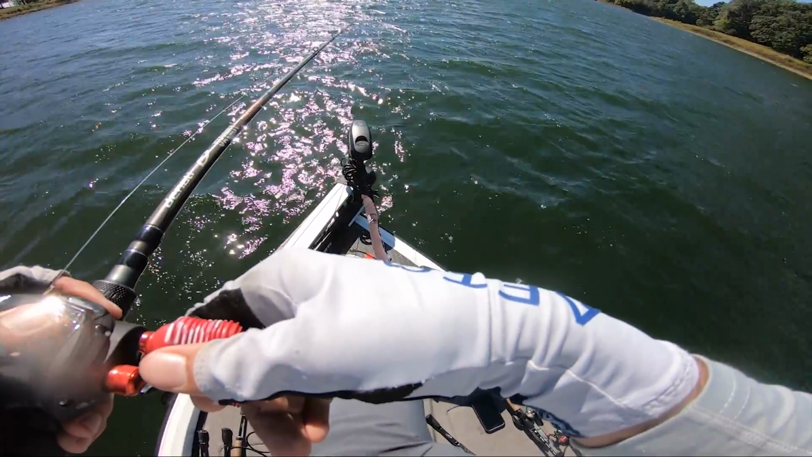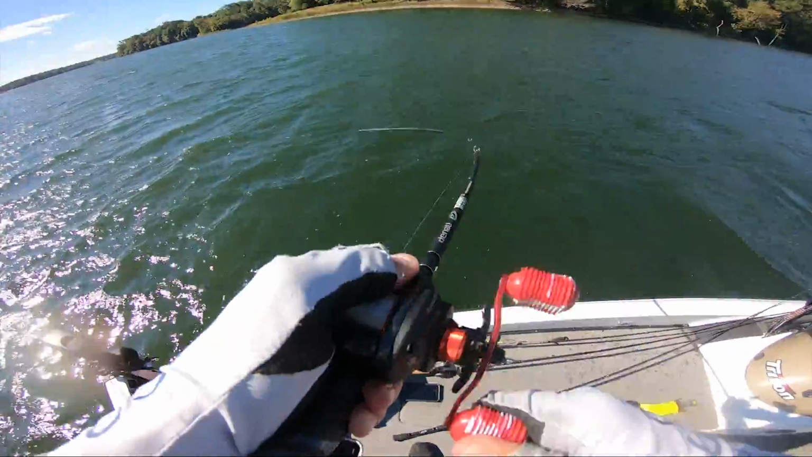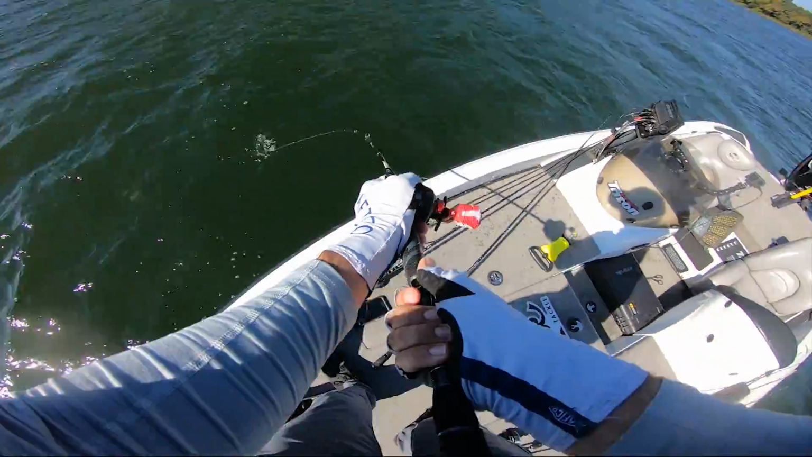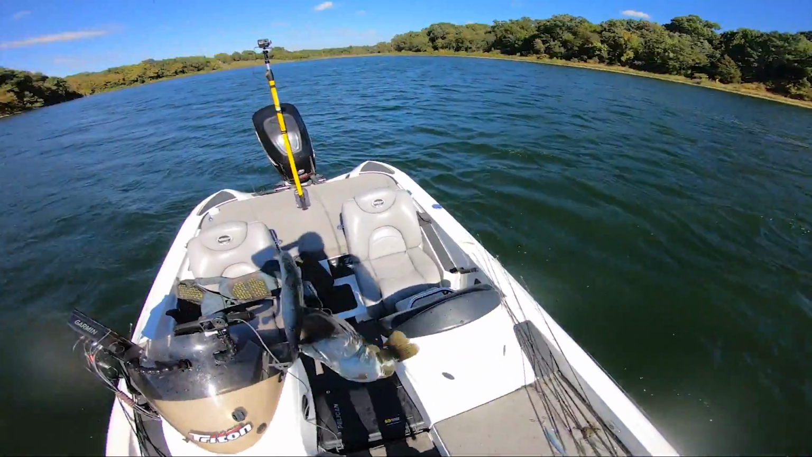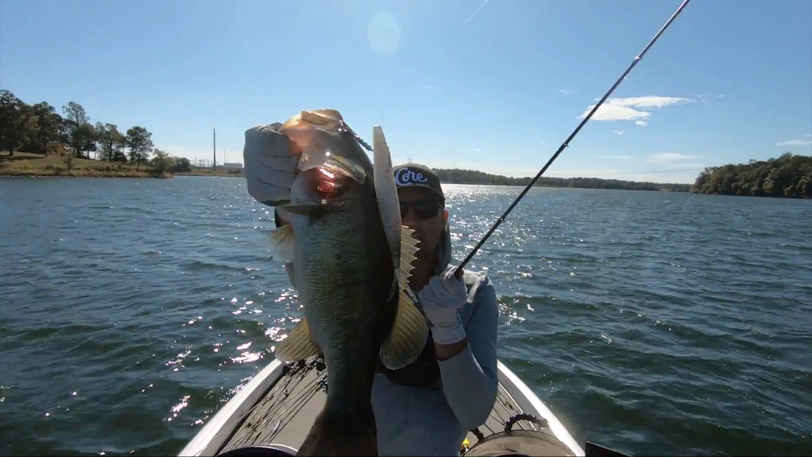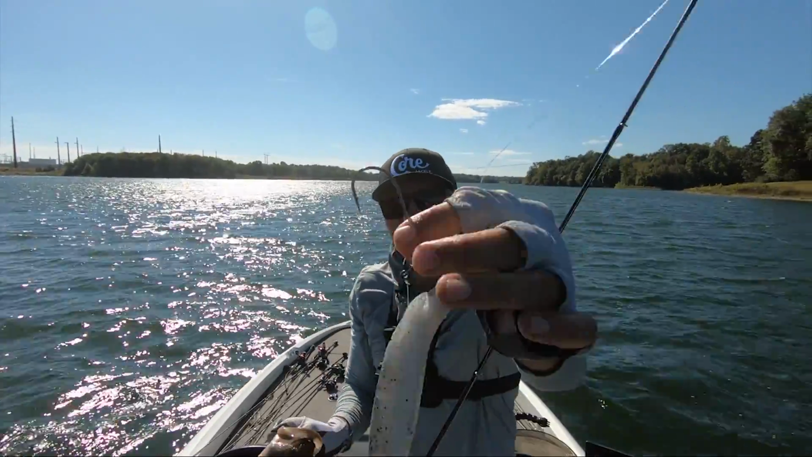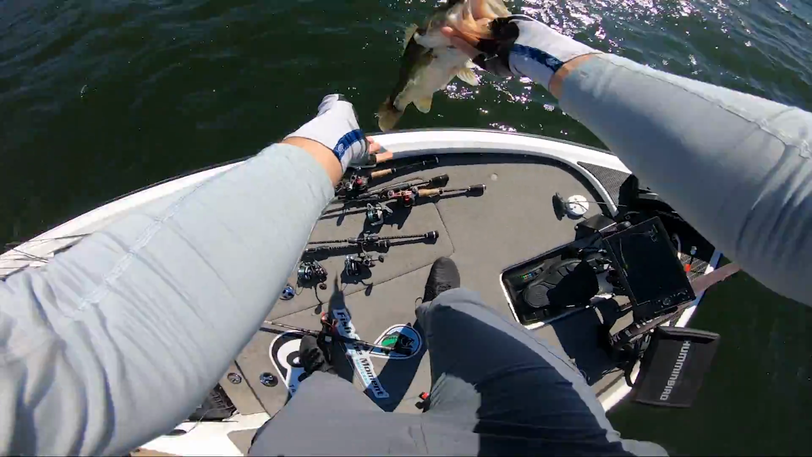Oh, come eat it. Come on, come get it. Got him. Oh, on the fluke. Good one. Oh, there's like 10 behind it. Wow. They're all chasing that thing back to the boat. Beautiful fish on that big old fluke and that 7/0 1/4 ounce tush. Beautiful fish. Get back down there.